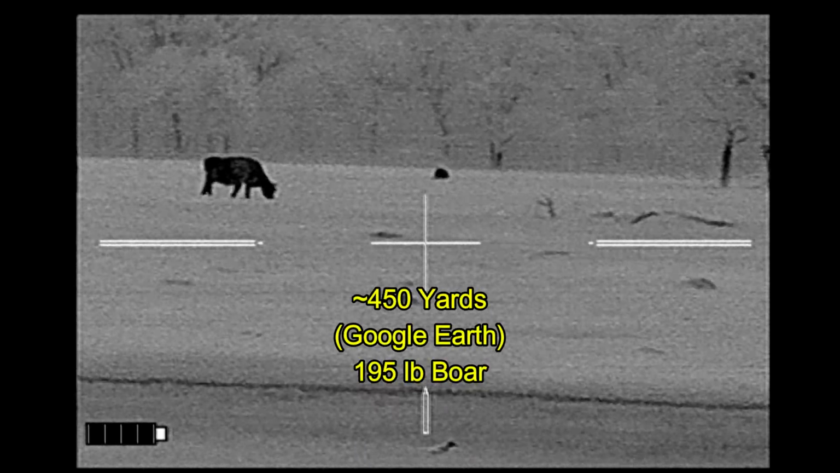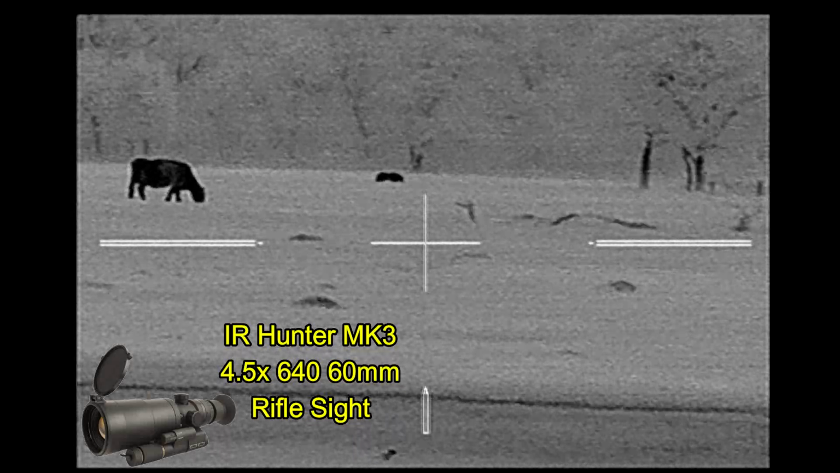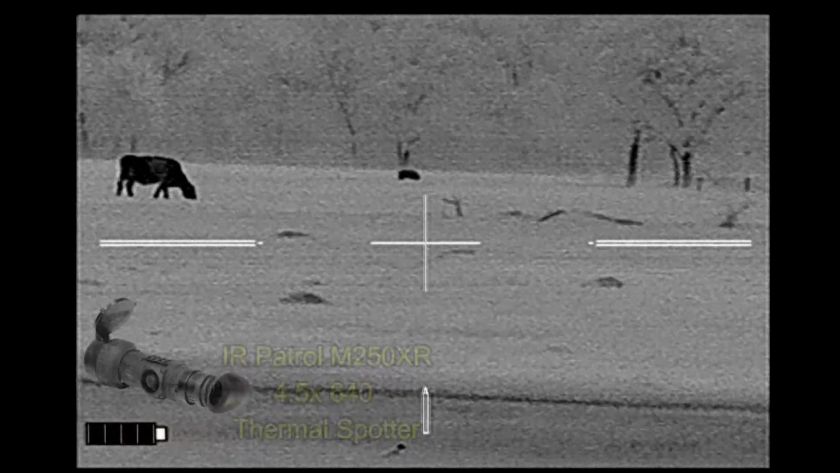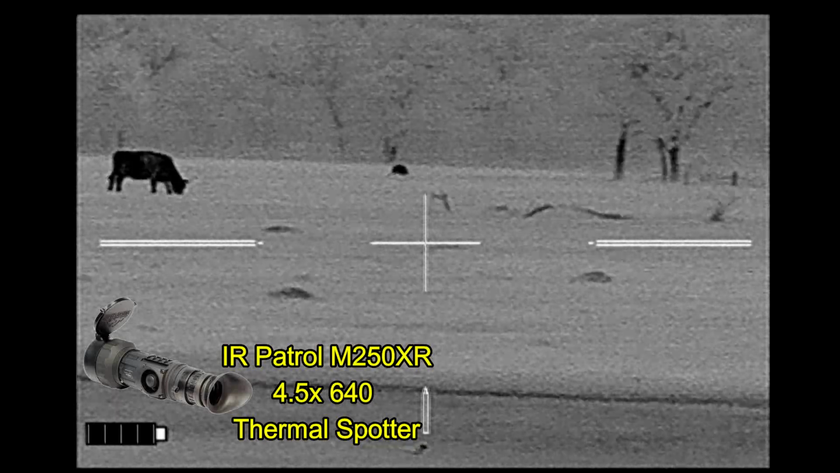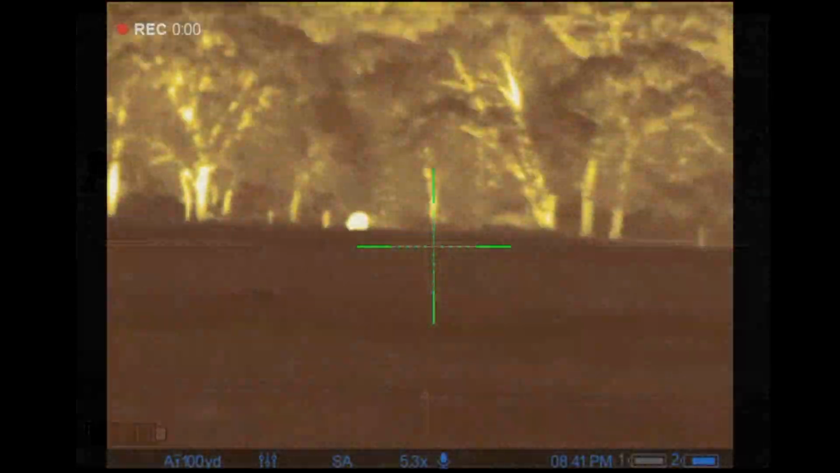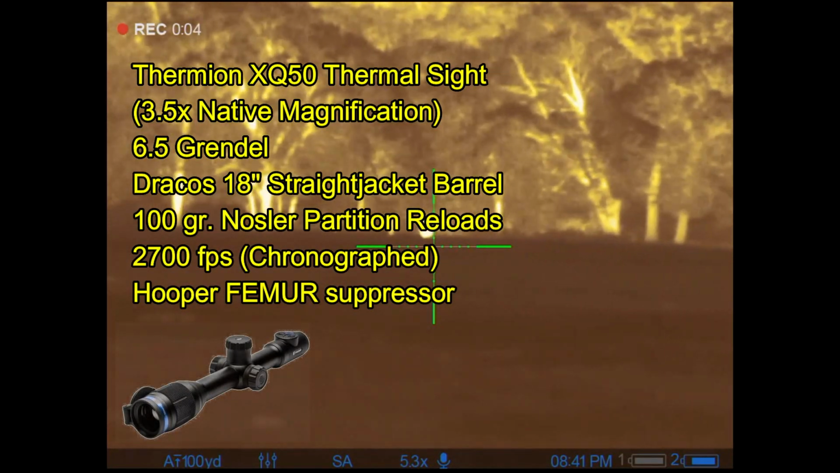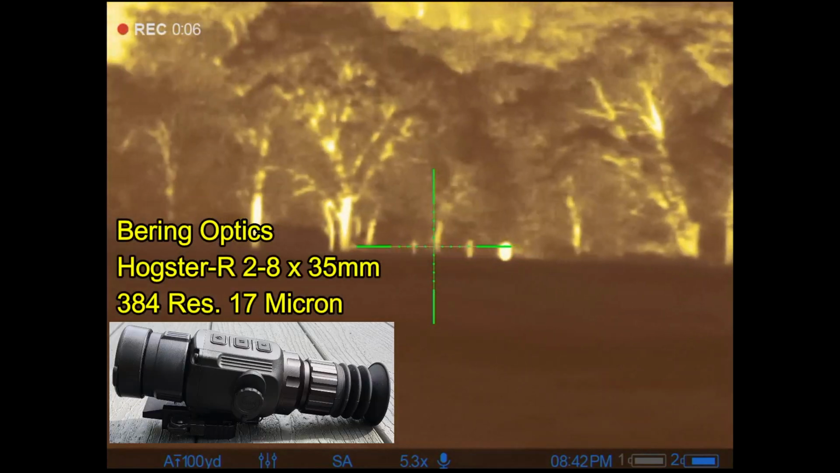That appears to be a pig, several hundred yards away. And displayed are the optics that I'll be using this evening, as Ben and I are getting started on our first hunt before dark. And here's the gear that Ben will be using for this evening. The rest of my gear will be shown at the end of the video.